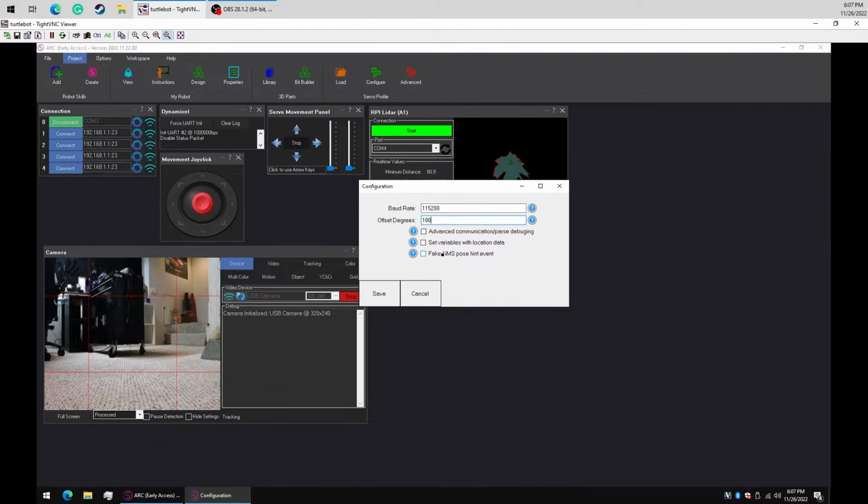And we're going to fake the NMS pose hint event. That's the navigation messaging system. What it does is it'll take the data from different sensors and different pose sensors, and it'll create a map and a path planning, all that jazz, all the good fun stuff. So what we're going to do is we're not going to be using any wheel encoders, and we're not going to be using anything like the Intel T265 tracking camera for getting a pose hint.